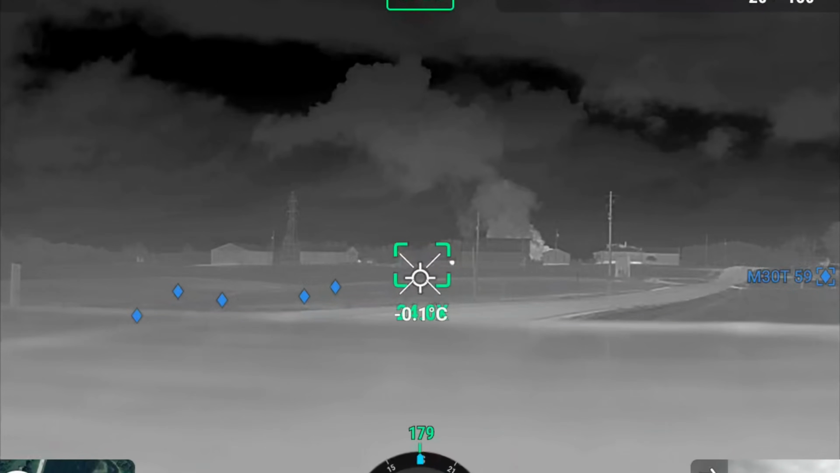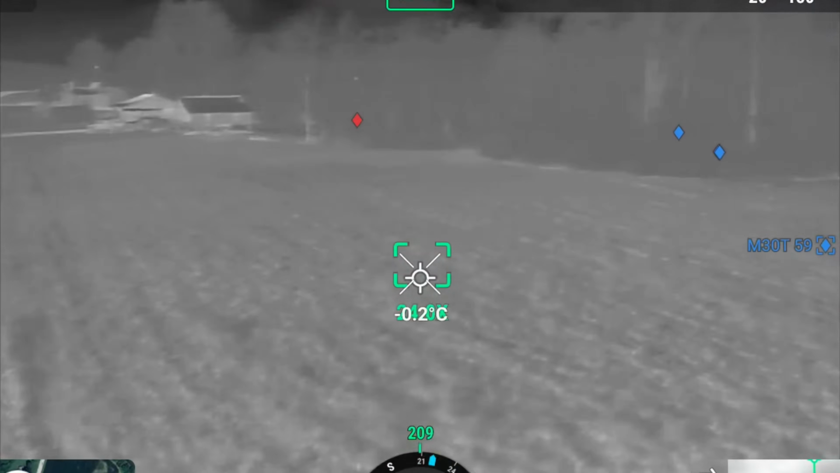Okay. Battery swapped. Let's keep flying.